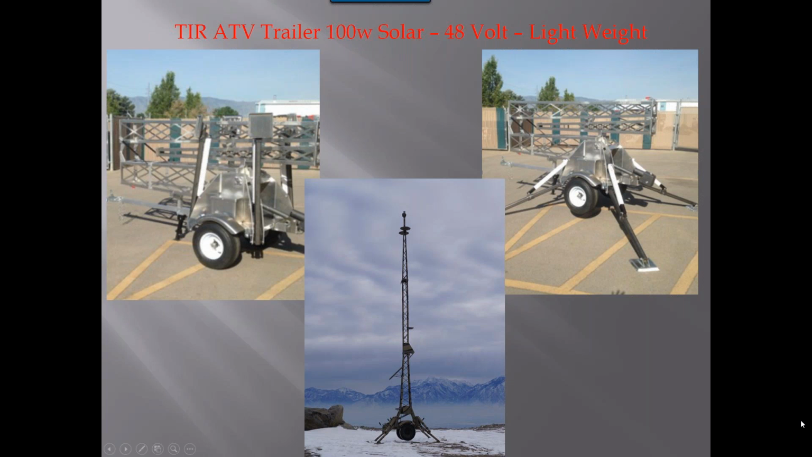Let me grab that real quick. This next trailer is actually one that we manufacture here at Thermal Radar. It's an aluminum trailer, so it's very lightweight. This unit is all of about 400 pounds, and I don't know what that is in kilograms, but it's maybe 180 kilograms, something like that. That should be pretty close. But it's obviously a very self-contained and small unit, as it folds down very easily.